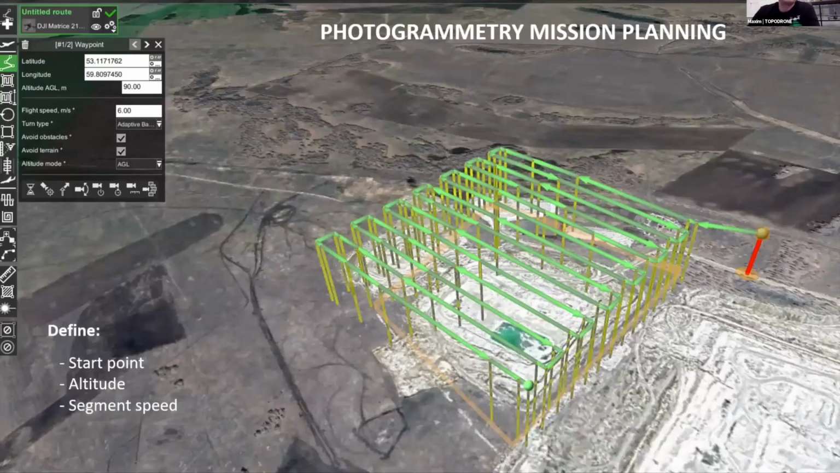Next, what do we need to do? We need to set up the first waypoint, and for the first waypoint we should set up the flight altitude, and then we can set up the flight speed between the first point and the second point. If you plan a mission far from your starting point, you can increase flight speed on this trajectory path.